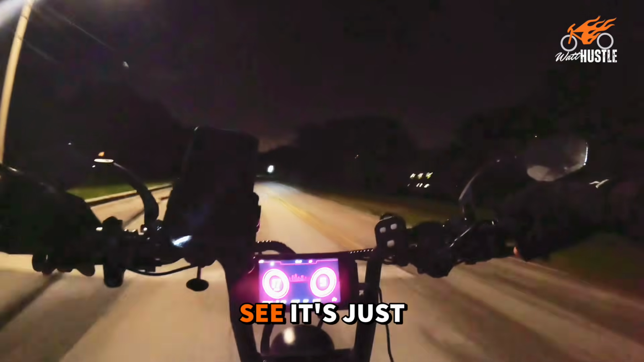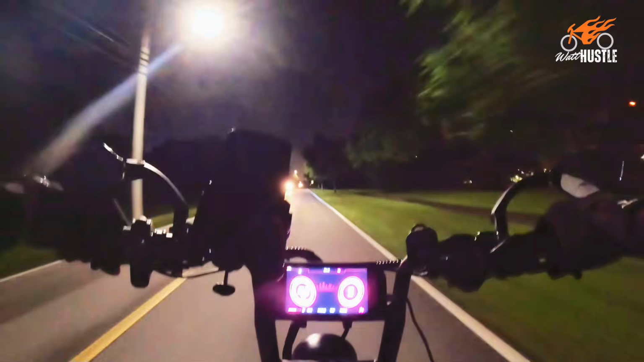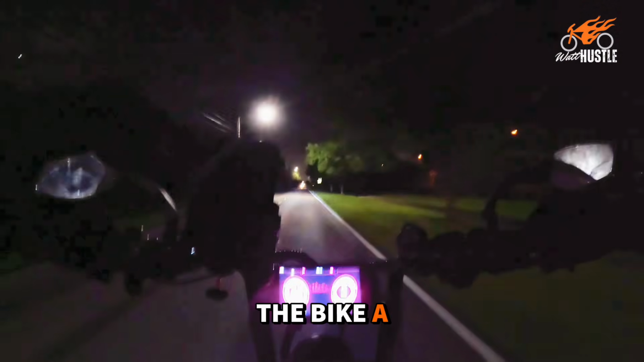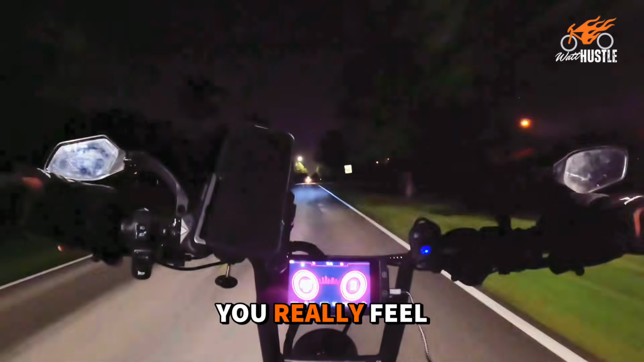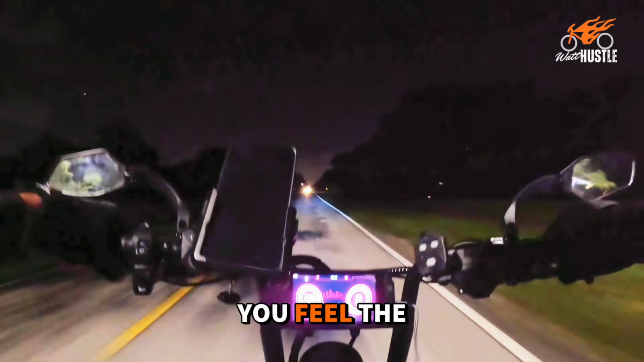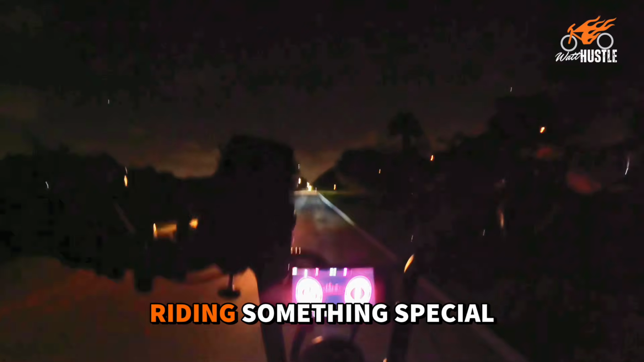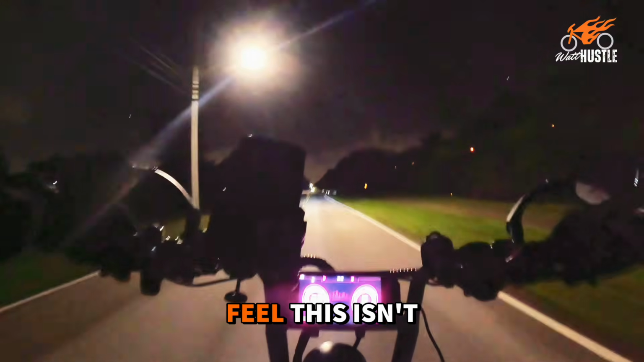And again, as you can see, it's just me in the darkness. We're going to see very little traffic here. But going back to the 72-volt factor, that power gives the bike a different personality. You really feel the acceleration strength that it has. You feel the bike more alive, and it reminds you that you're riding something special. Even on a short ride like this, you can really feel it.